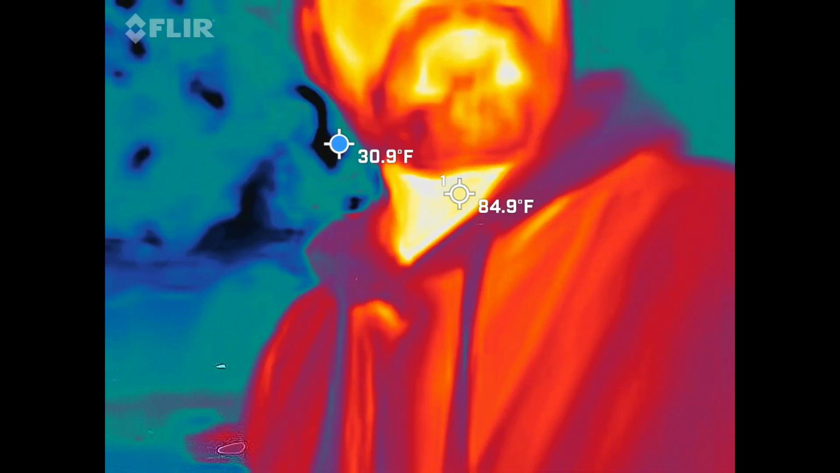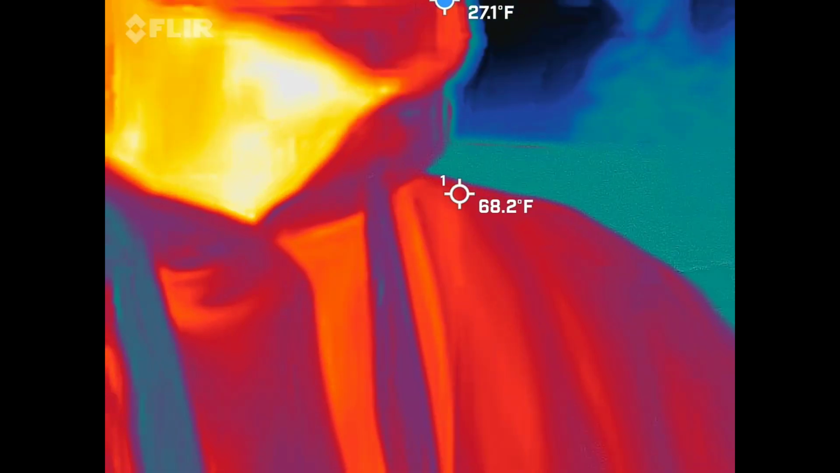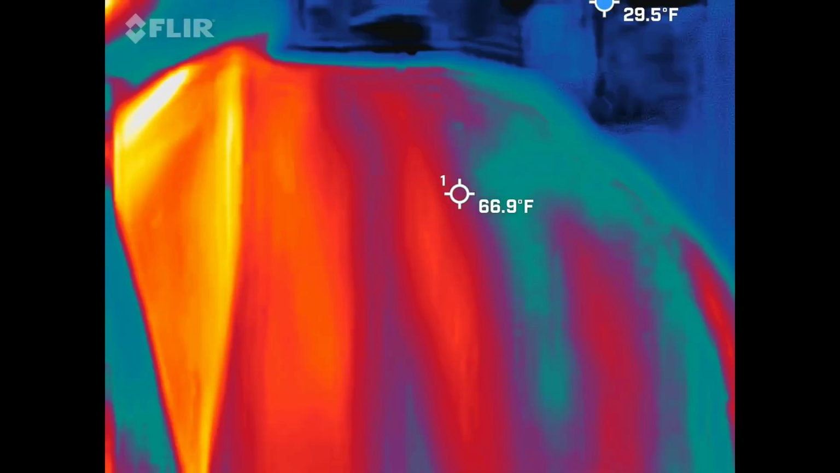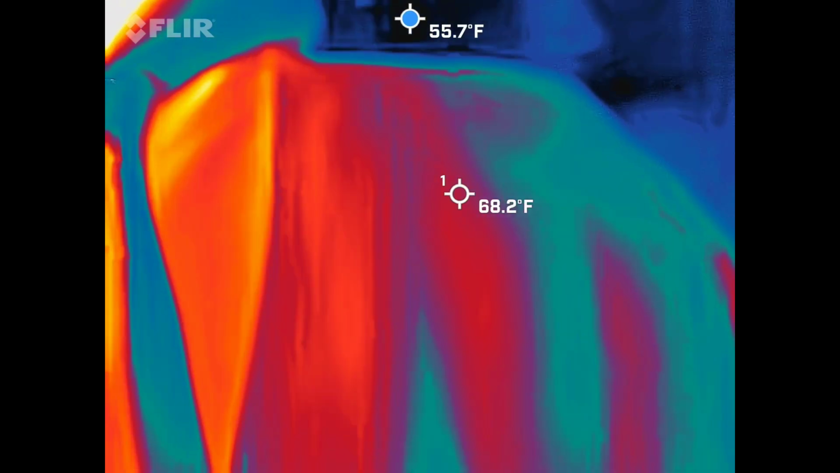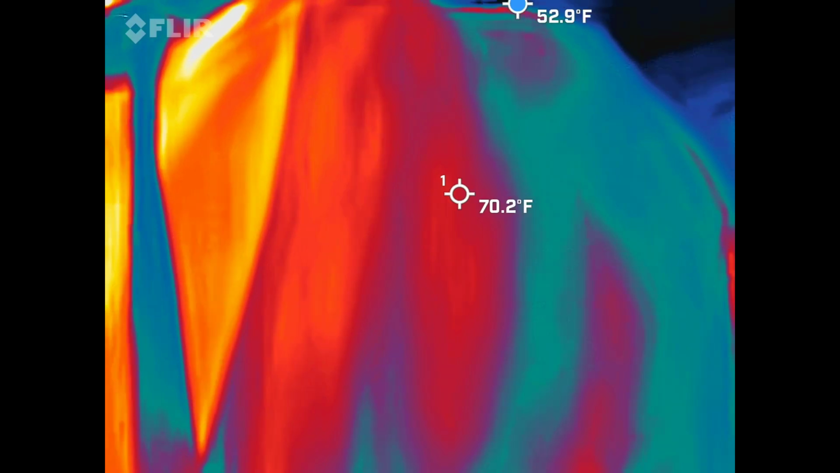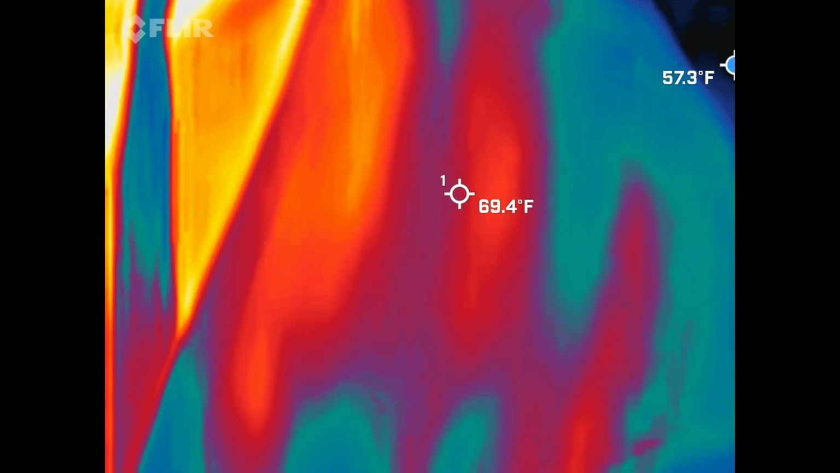So why would we want thermal imaging inside of a ghost hunt? Let's go, sir. Right. So we are looking for cold spots. It is about 52 degrees ambient for us out here, so we're going to be looking for 37 degrees and below for any kind of cold spots. I do have a blue dot bouncing around the screen. That's going to give us the coldest spot in the frame at that moment.